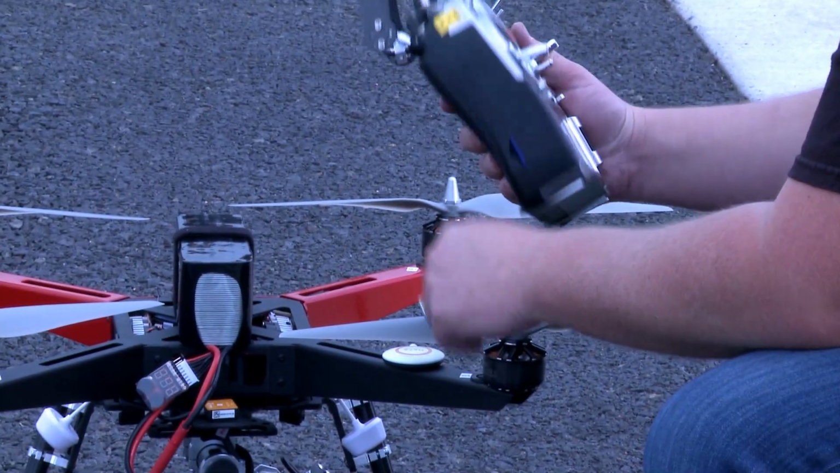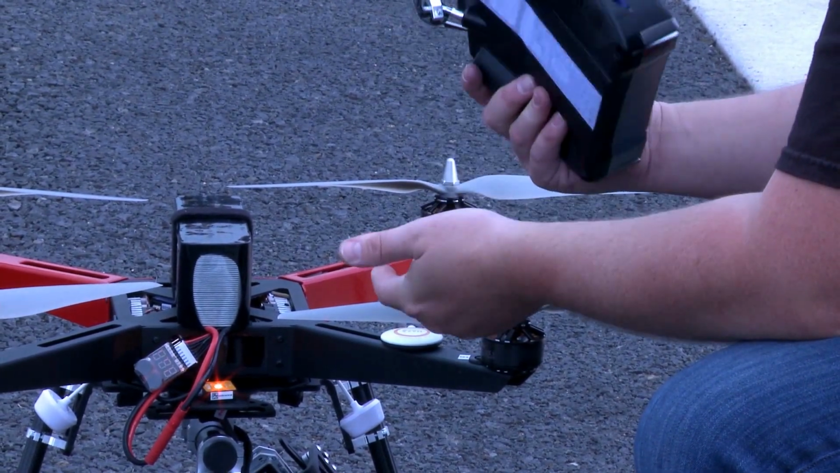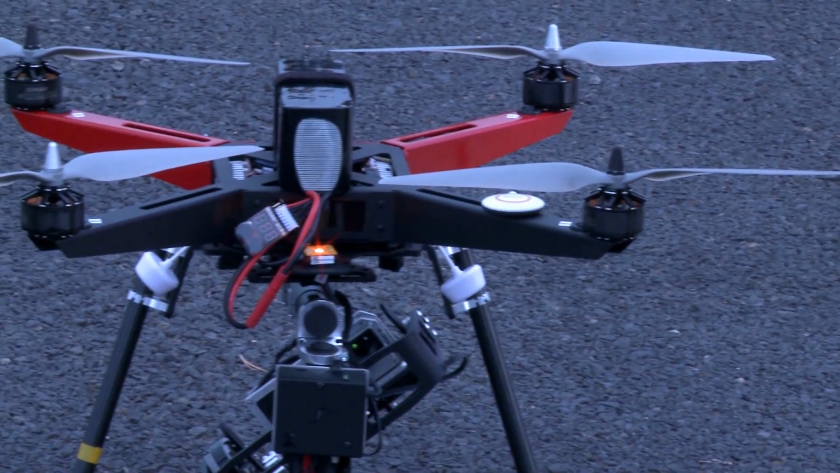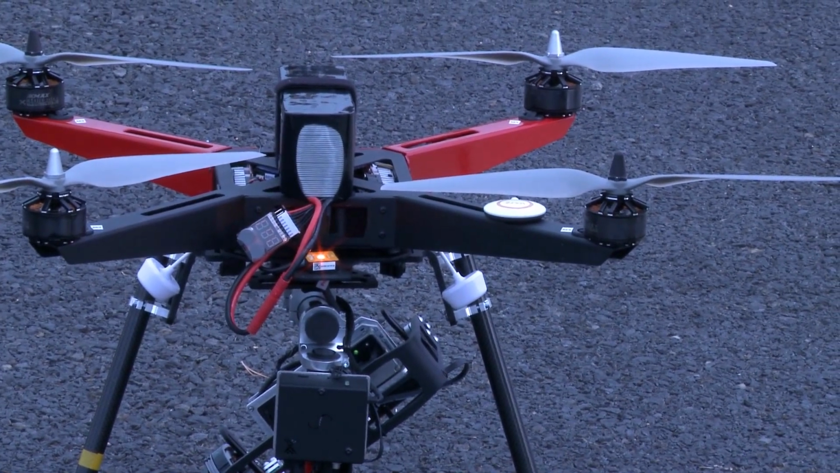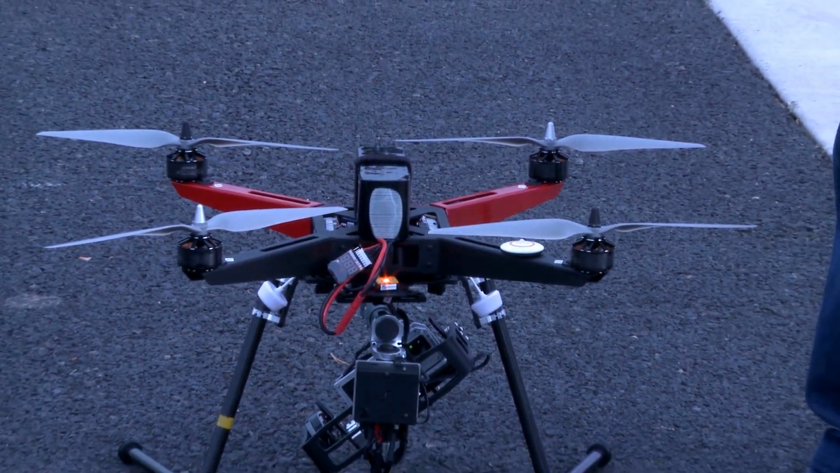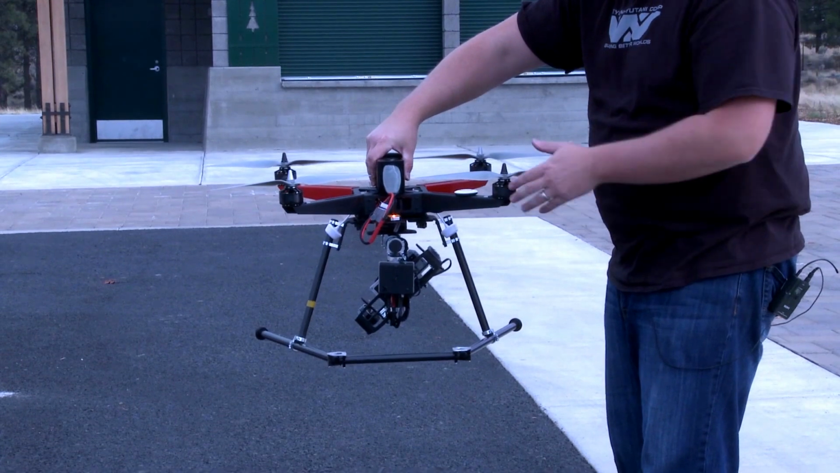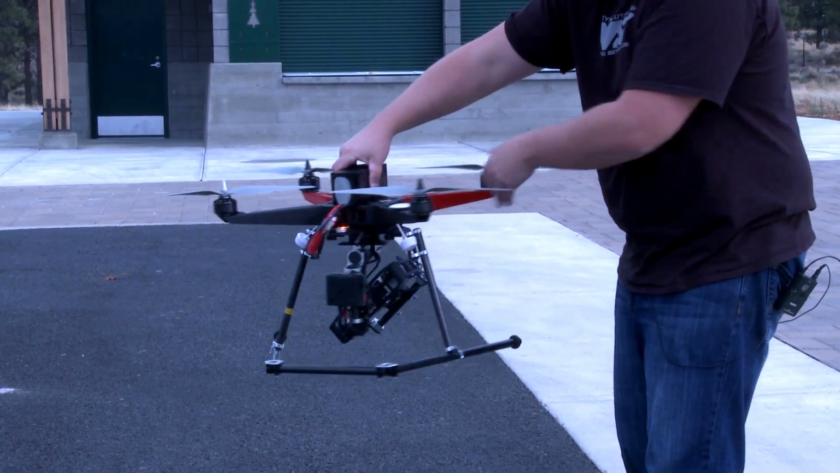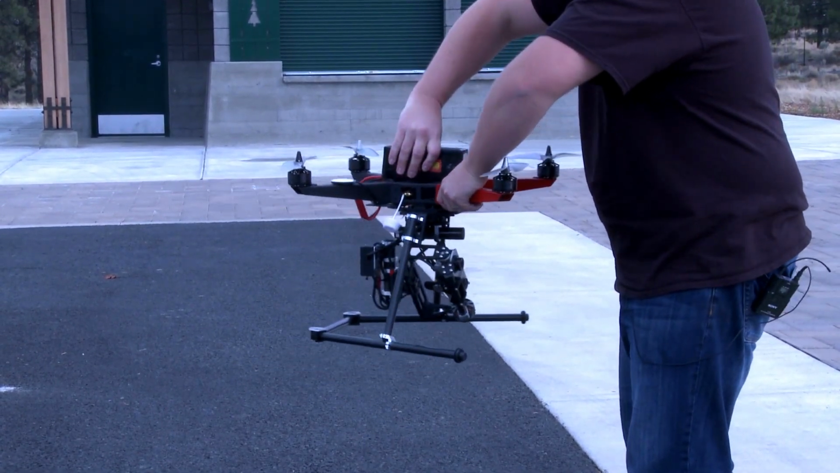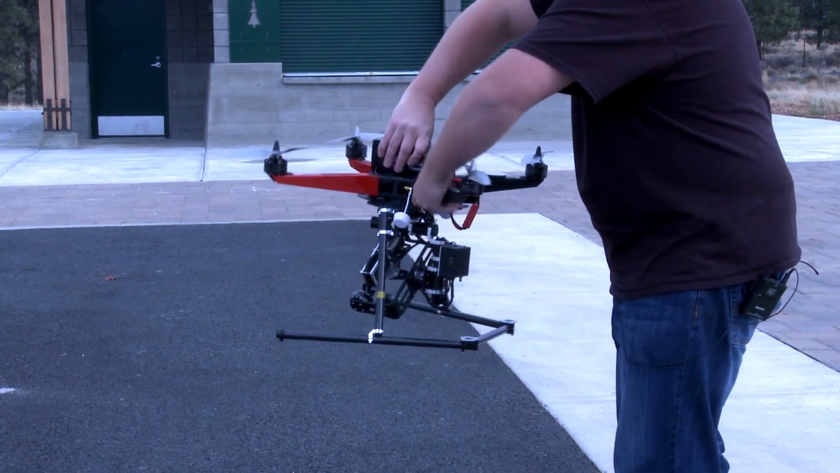So let's go ahead and do that real quick. 4, 5, 6. You can see that the orange light came on. So that means that we're in compass calibration mode right now. So what we're gonna do first is pick up the quad straight up like this, and we're gonna go ahead and rotate it horizontally 360 degrees. So this is going to record the magnetic field in our area.